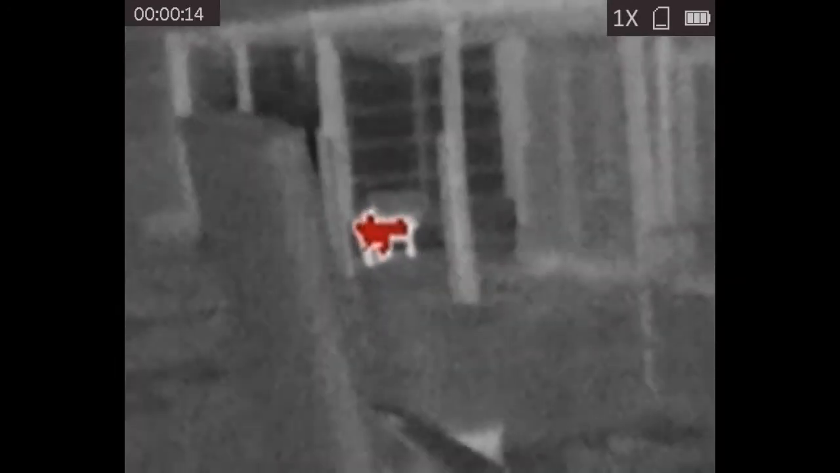Now this is in the barn at my permission, and what you're seeing is pigs and goats. The goat would be to the far left, and then the pigs are more to the right. Those are the goats there. This is in the red hot mode, and you can see the pigs inside in the pens. And then you've also got some pigs outside.